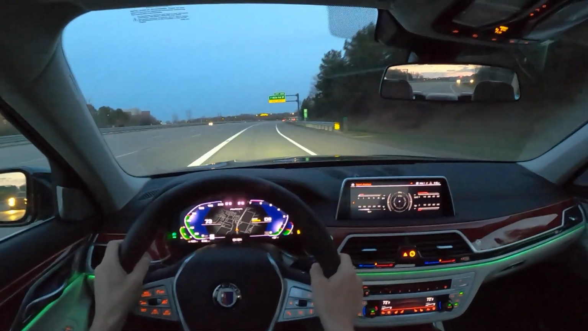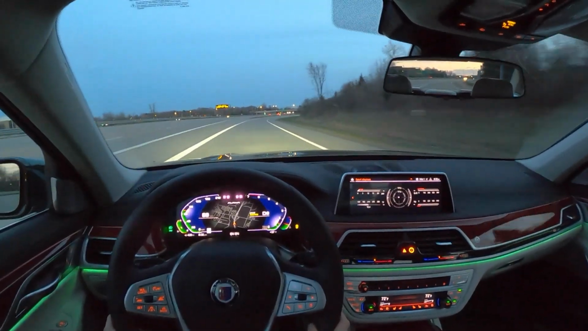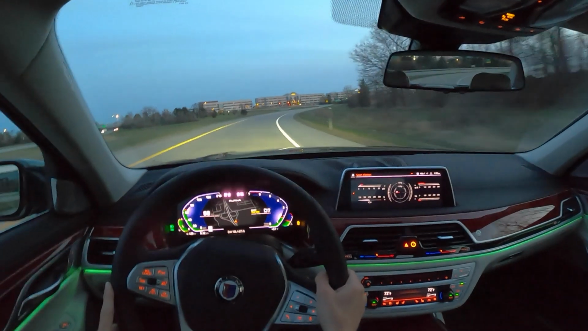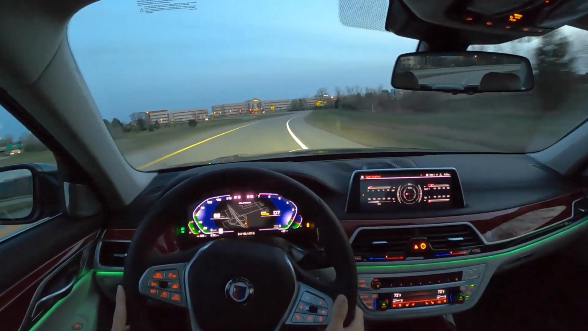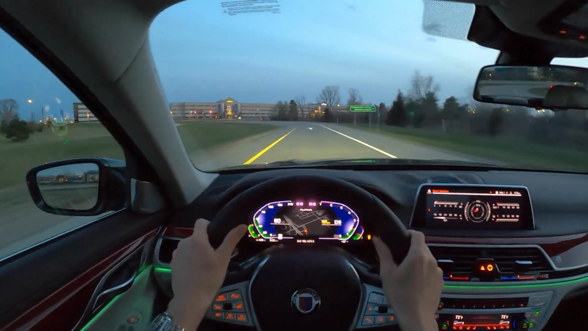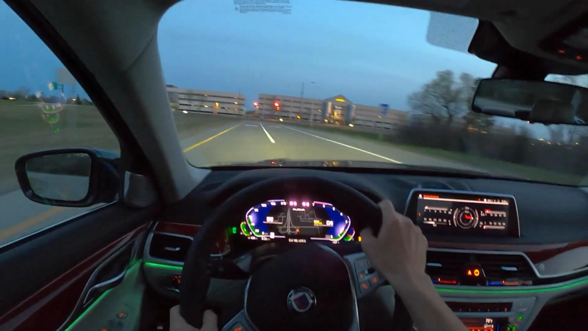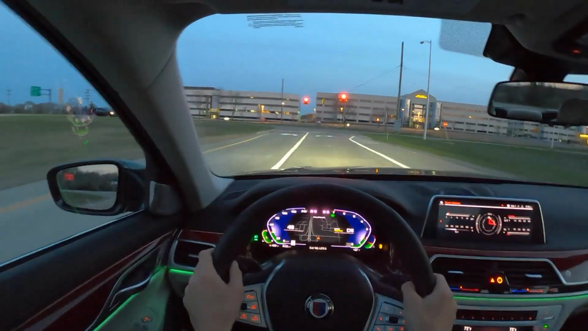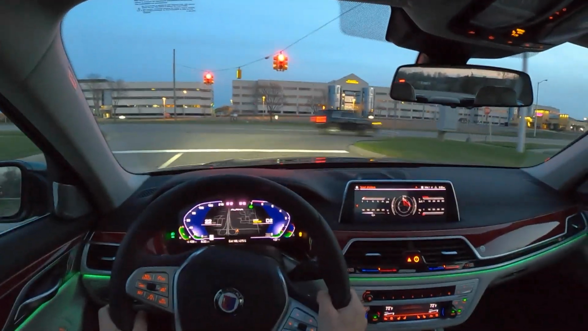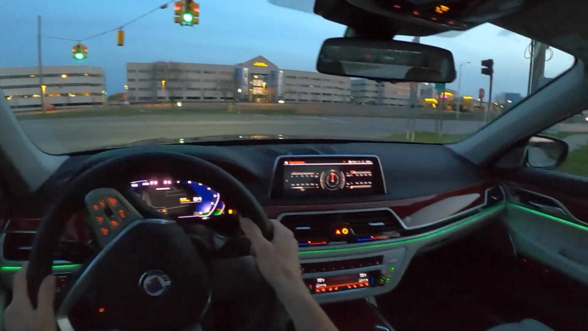There's a smoothness, a refinement, tuning to the suspension that really makes the 7 Series button down. I did drive a 760 a couple years ago, and this feels just a little bit more hunkered down and poised than that did, of course, as you would expect. But there's an overall refinement to this B7's driving character that's very satisfying and very impressive.